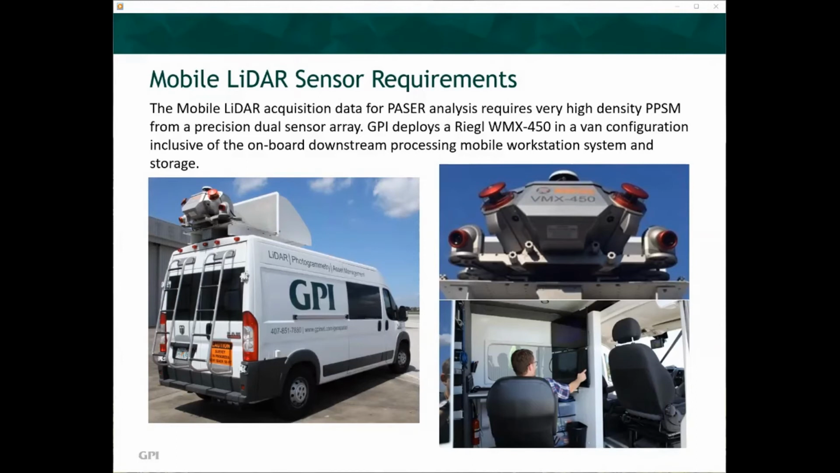The van is also equipped with precision Nikon cameras at all four corners that are synchronized to the vehicle speed to capture high-resolution imagery every 15 seconds at standard highway speed. Additionally, forward and rear-facing GoPro video cameras take continuous video capture while the VMX-450 sensor is actively acquiring LiDAR data.